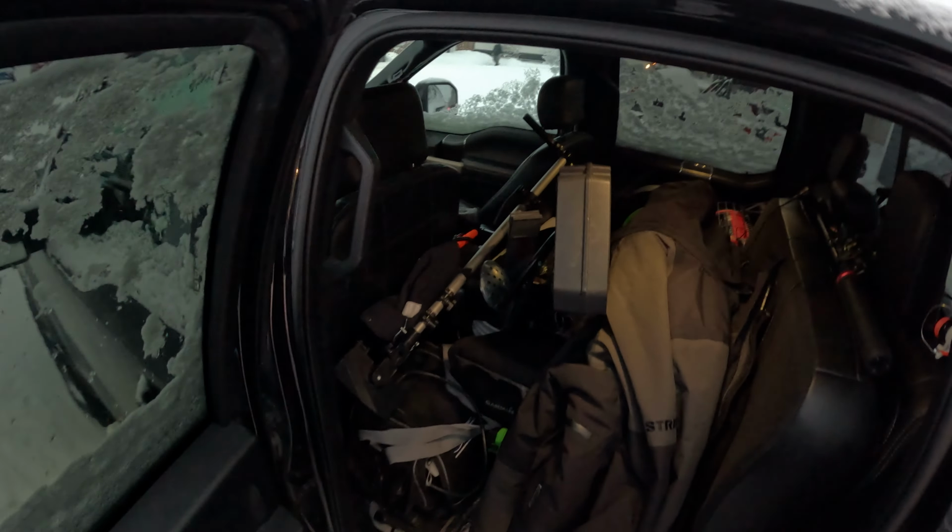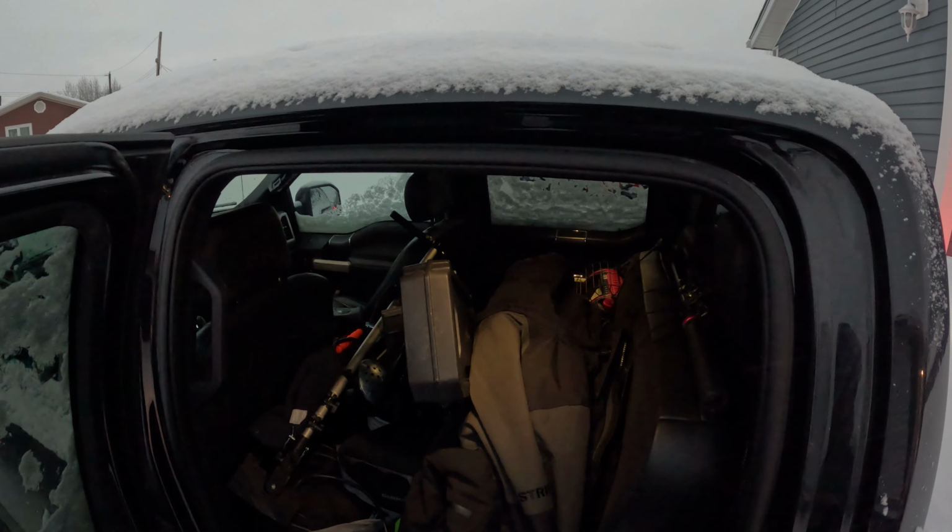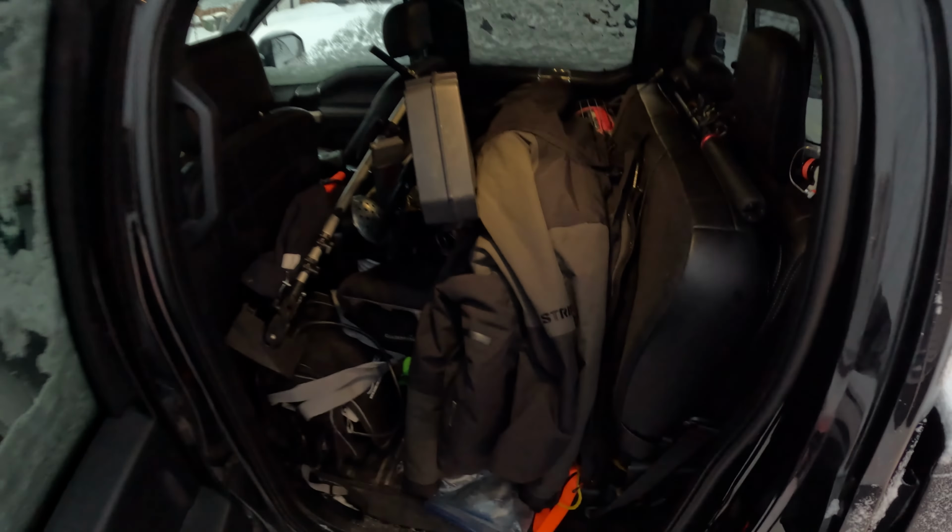Truck is loaded. We got everything we need. Tons of fishing gear. Let's go.